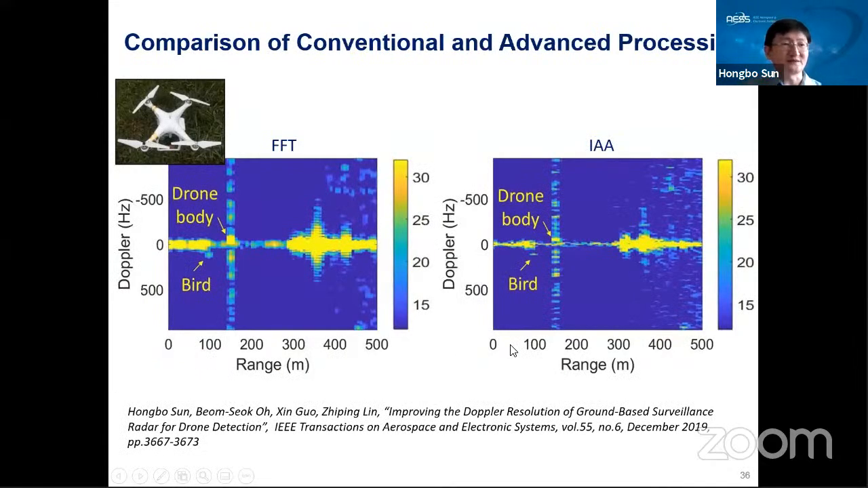This is an example result for a quadcopter. The figure on the left-hand side is the FFT. The Doppler was estimated by the FFT, shown as a range and Doppler plot. This big yellow dot is the drone body. The drone flies very slowly. You see the micro-Doppler spread across the Doppler axis.